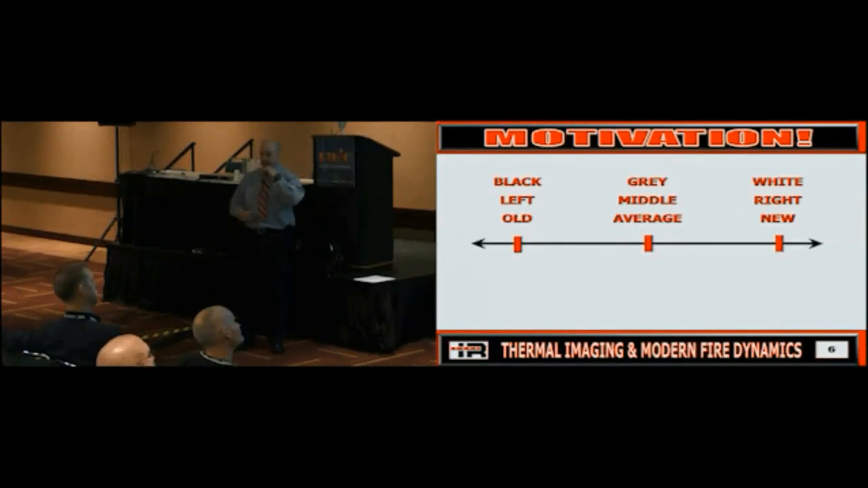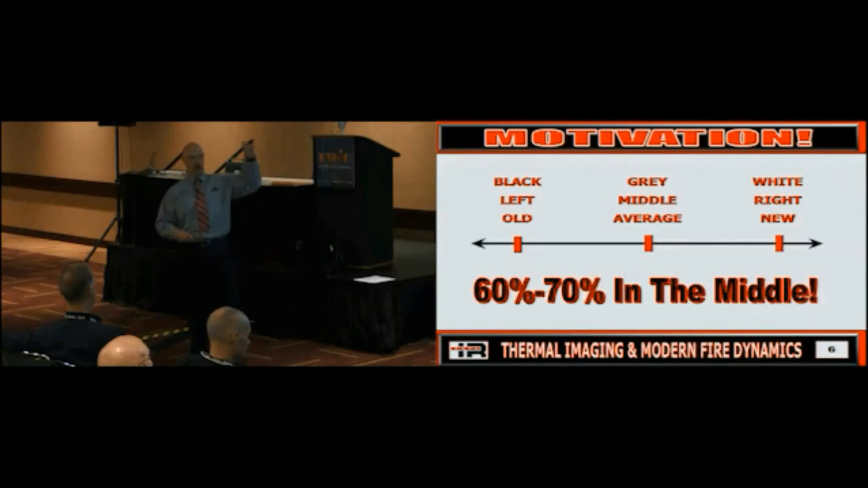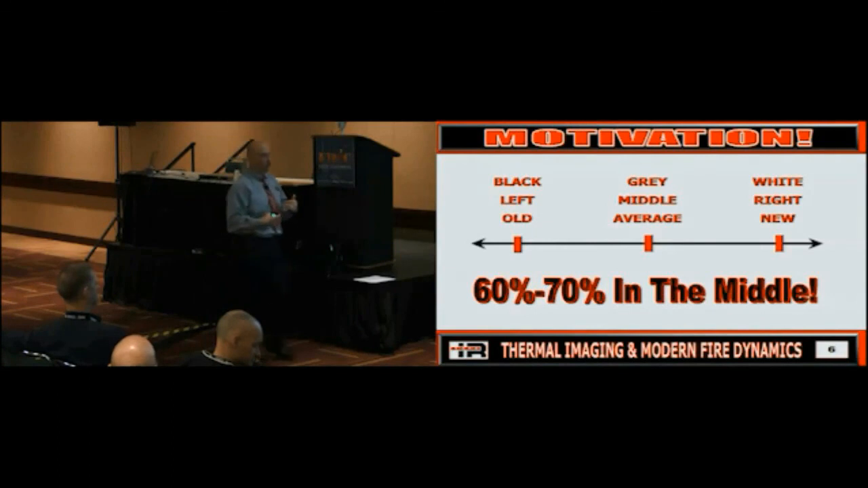This is kind of where we're at, like I said, in some situations. People want a black or white answer. They don't want gray answers. People want to either say, hey, we're on the left or on the right. The reality is with this, we're about 60 to 70% in the middle. If you look at the test that I gave you, are some of those questions a definite yes or no answer? They are. Are some of those questions going to have a gray answer? They are. And that's one of the issues we have with thermal imaging: people like it either works or it doesn't. And I'm like, well, it might work here and it might not work here. That's not the answer I want. It either works or it doesn't.